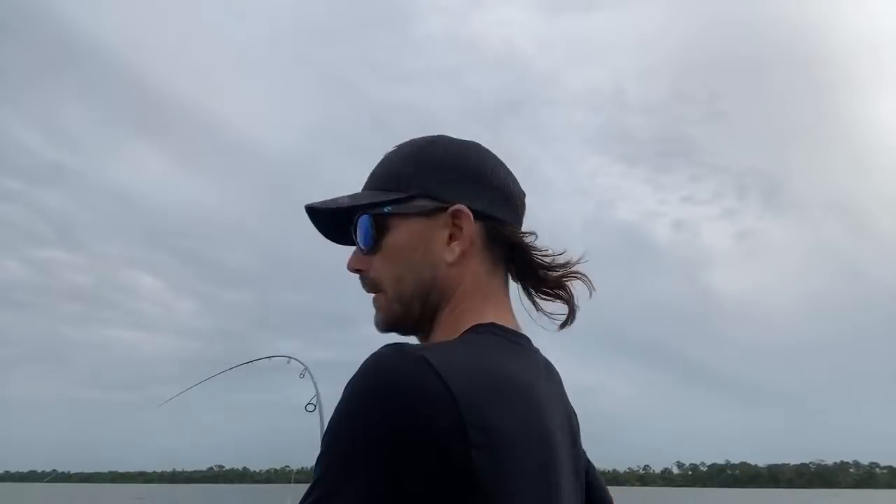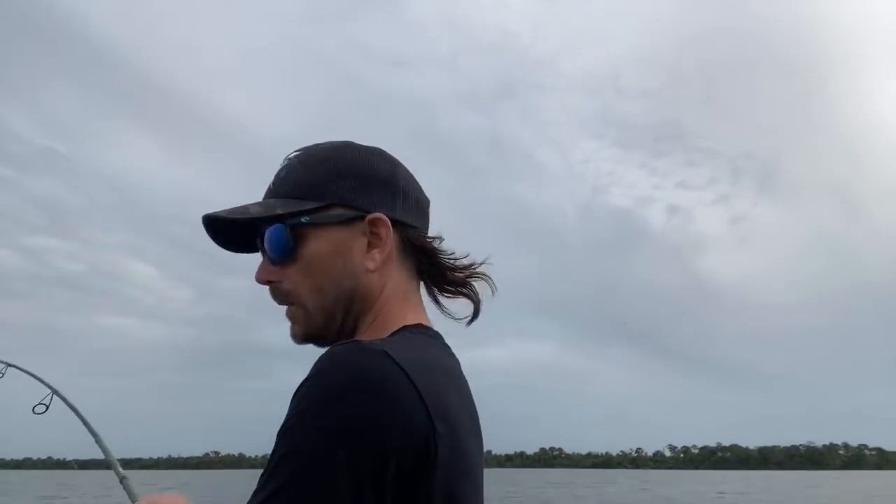Whoa, I think there's a fish. Damn, he had it the whole time, dude. I'm sitting here talking to you. On there again? Nope. But let me know if you guys want to be in the back of the boat to get a broader picture of what's going on in that. Just tell me, and I'll flip the camera back. There's another one. That's 3 in a row.